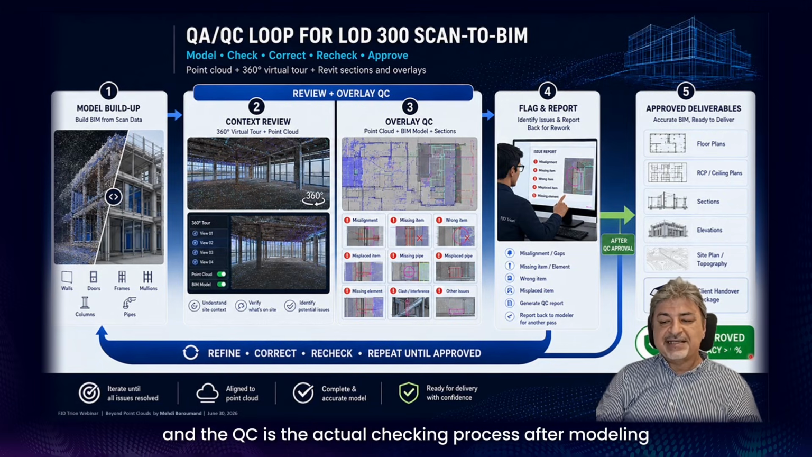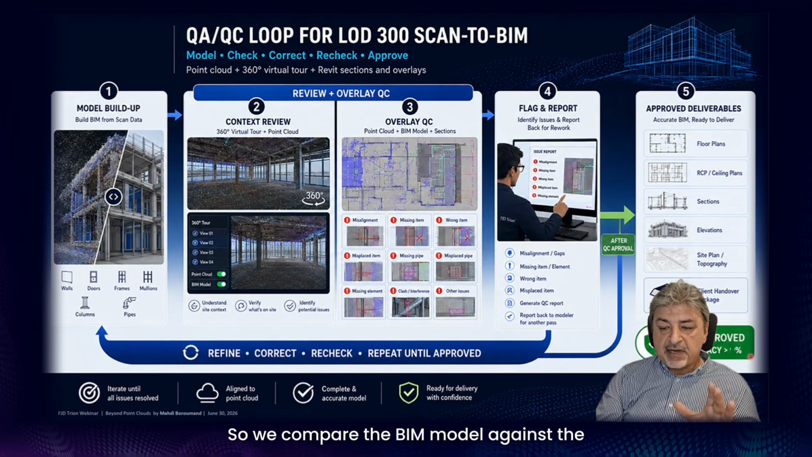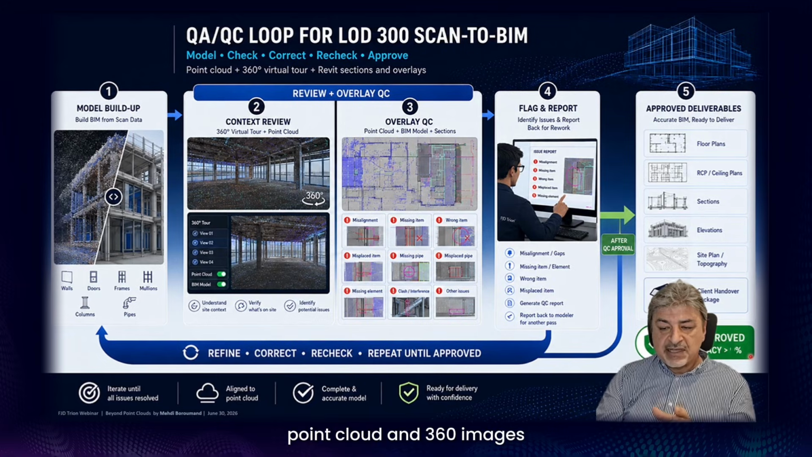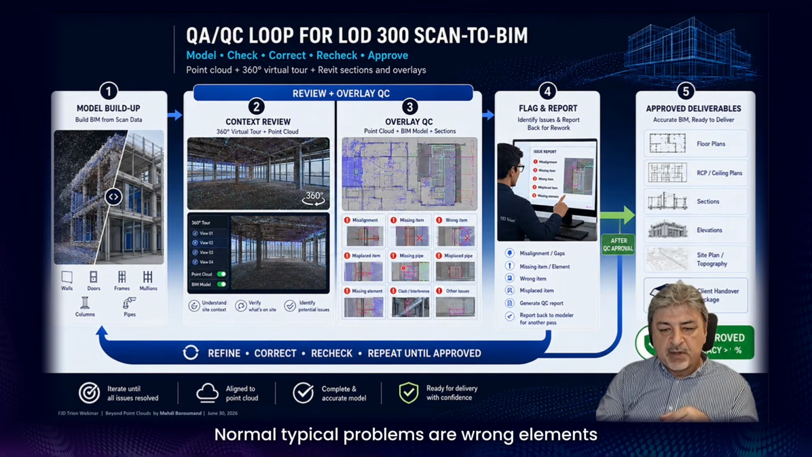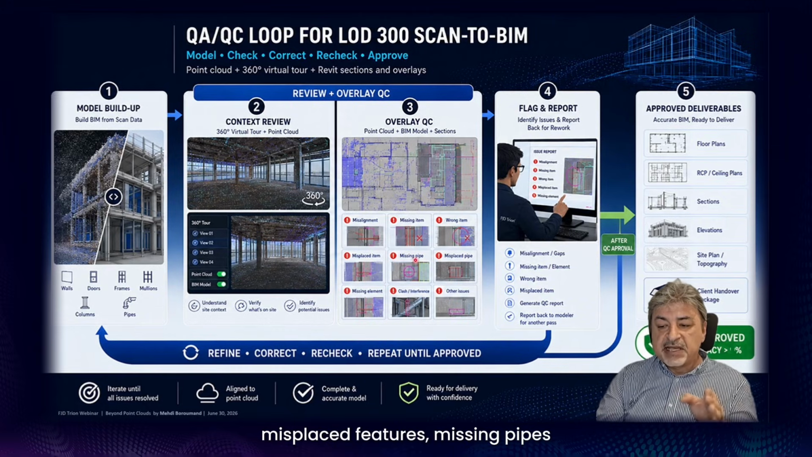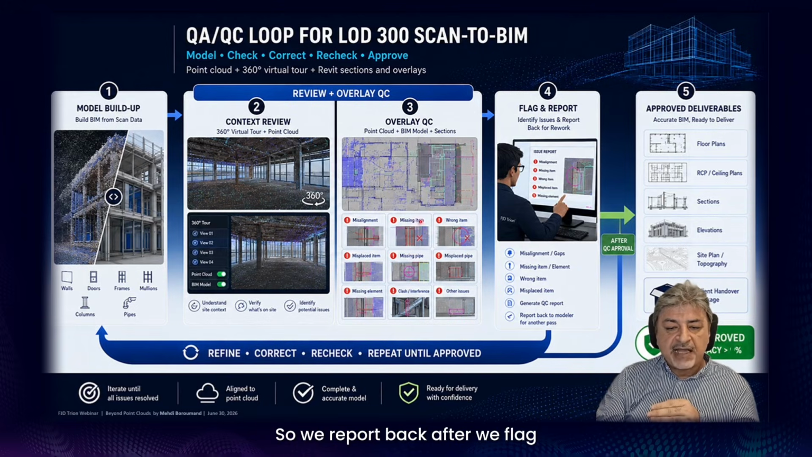And QC is the actual checking process after modeling. After we finish the modeling, which could be in-house or outsourced to any team, we compare the BIM model against the point cloud and 360 imagery. In scan-to-BIM, QC checks for misalignments and missing objects. Typical problems are wrong elements, misplaced features, missing pipes, wrong interpretation by the operator, and completeness issues. We flag those problems and report back, and then it goes back to the BIM modeler to correct or complete them.